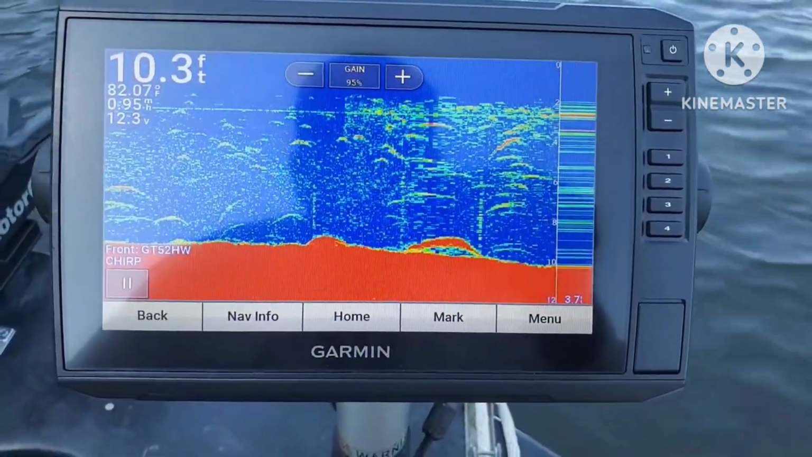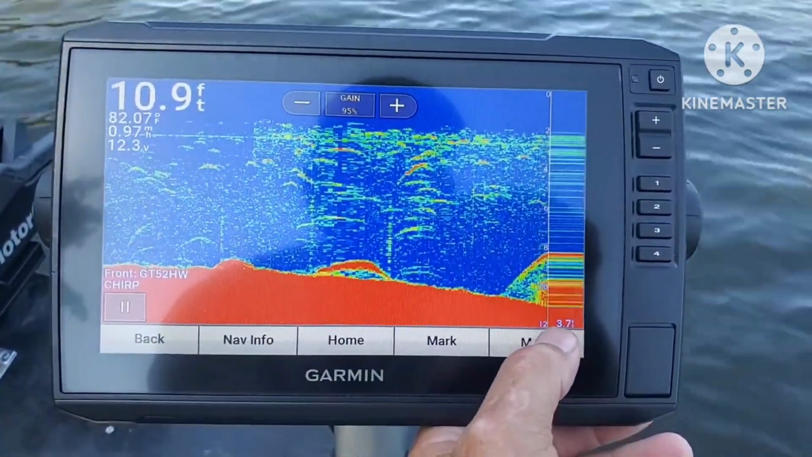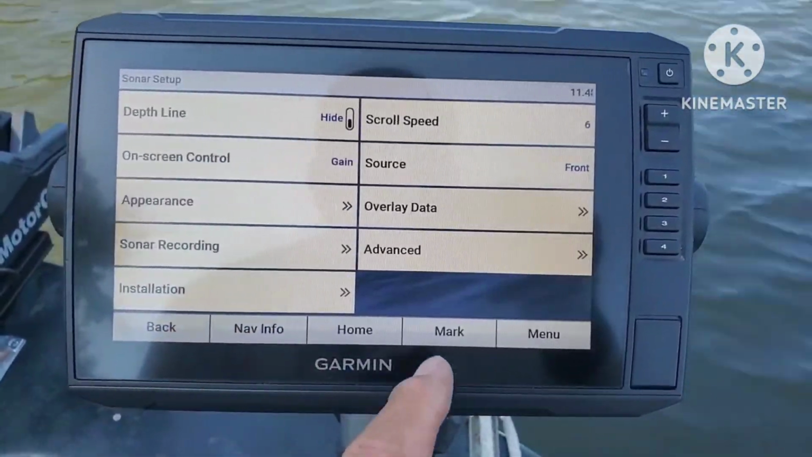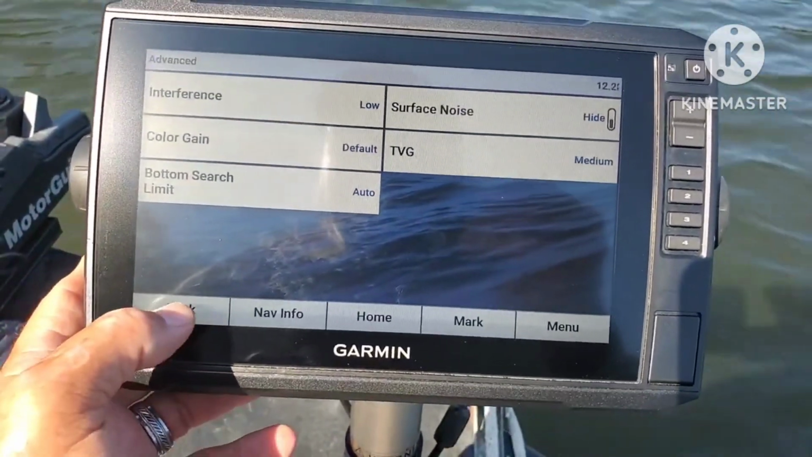It could be making some difference. I'm not positive about it, but right there is where I made the change. I'll go back to here, go back to advanced, and turn the TVG back up to medium.